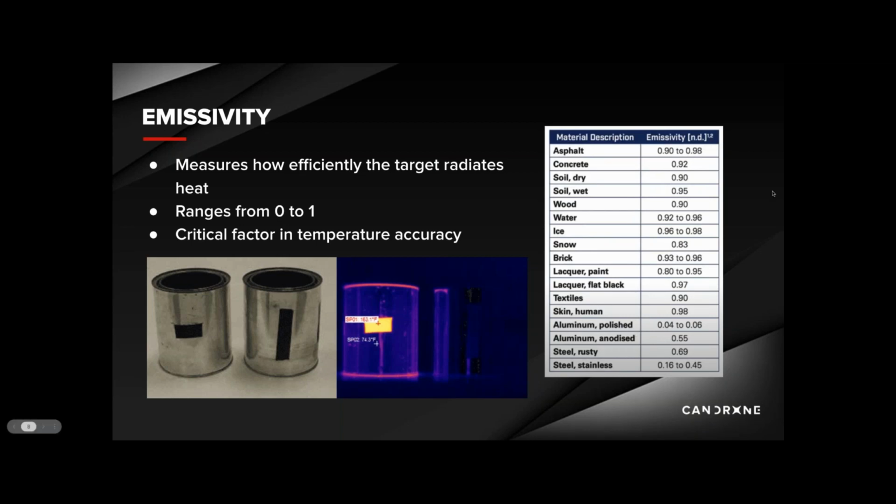To the right, you'll see an emissivity chart from FLIR, which demonstrates the different emissivity values for certain properties. A professional thermographer would adjust their camera settings to account for these errors. So in summary, the surface type can affect the accuracy of your measurements from a thermal camera. As we said before, the topic of emissivity goes beyond the scope of this webinar, but we thought it was an important factor to understand in terms of accuracy. And as noted earlier, we recommend taking a professional thermography class.